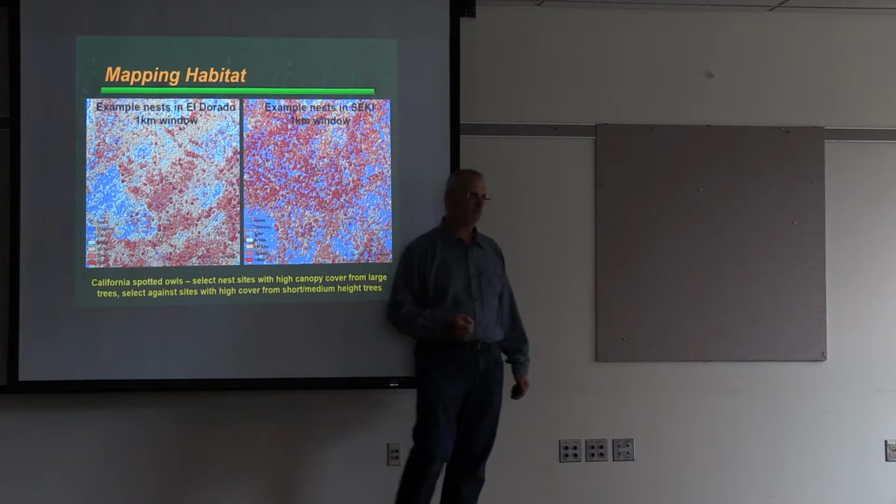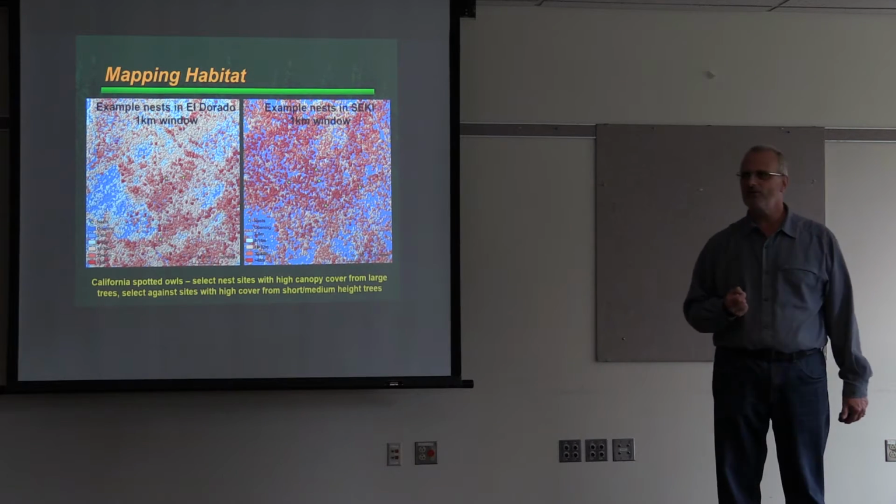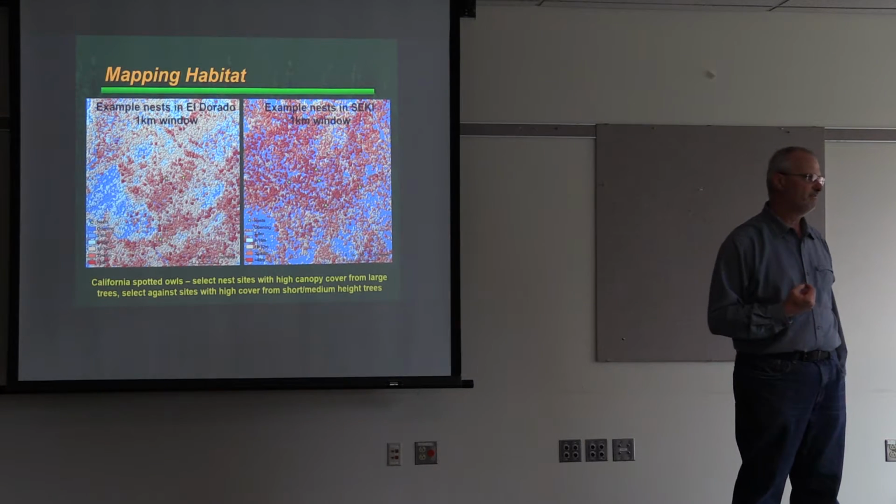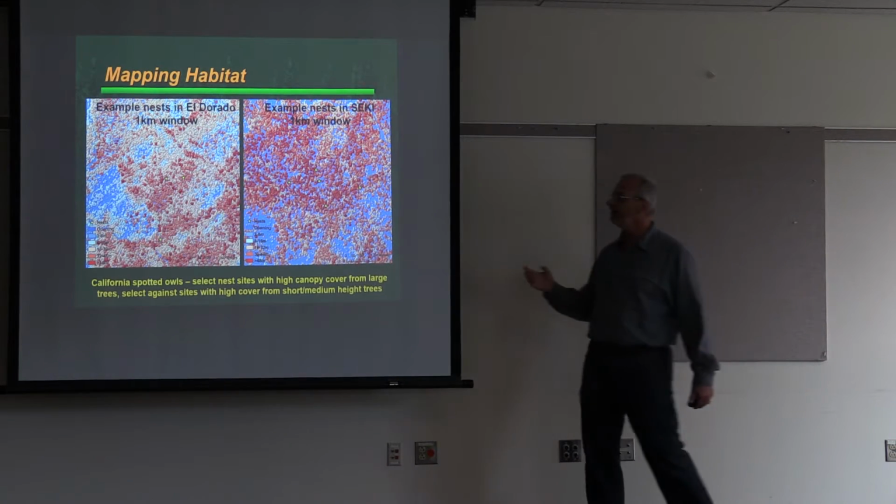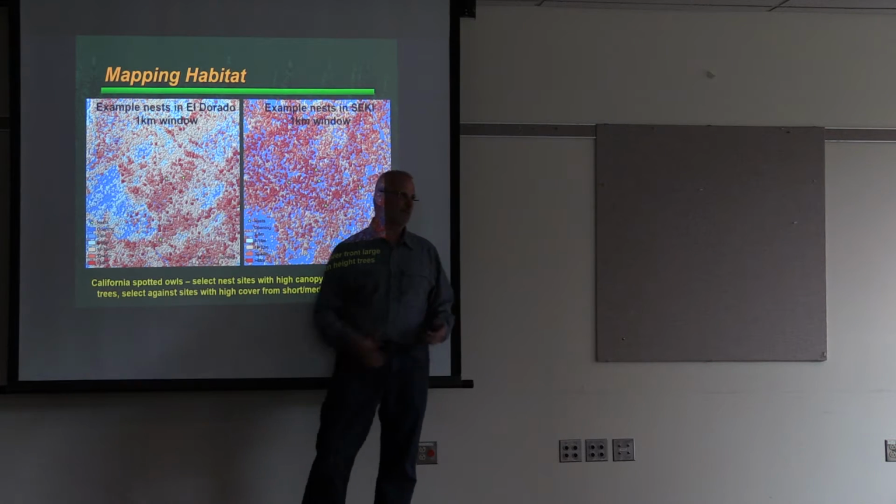One of the things that we found in our research is owls do care a great deal about cover. They care a great deal about cover in tall trees. They actually select against cover in short trees. And so this potentially can give managers the freedom to come in and clear out a lot of the small trees in these landscapes, making them more resilient.